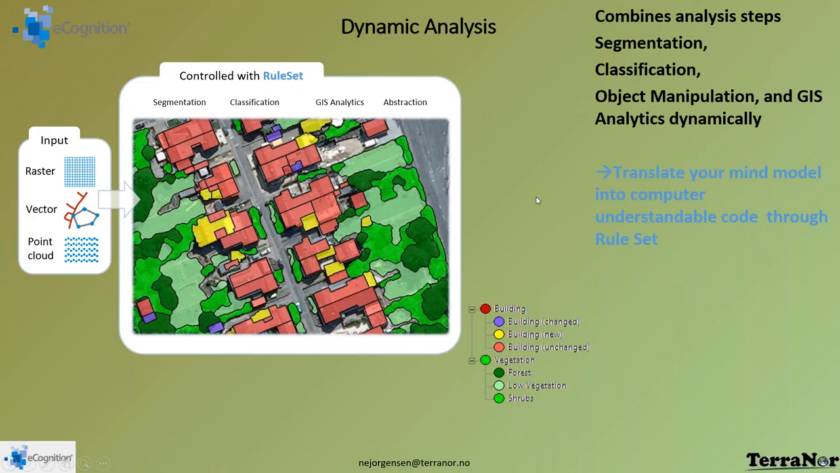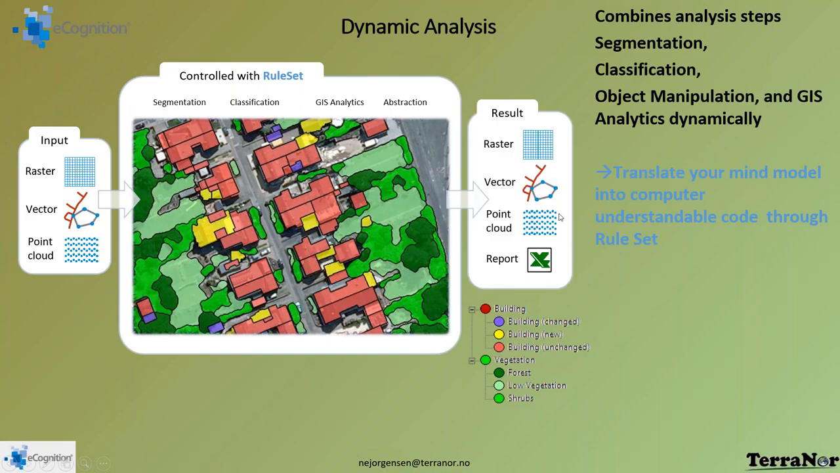And eCognition does this in a good way. The result can be exported as a raster again. You can import that into the GIS you have, or you can deliver point clouds, and also very important, we can export to Vexel.